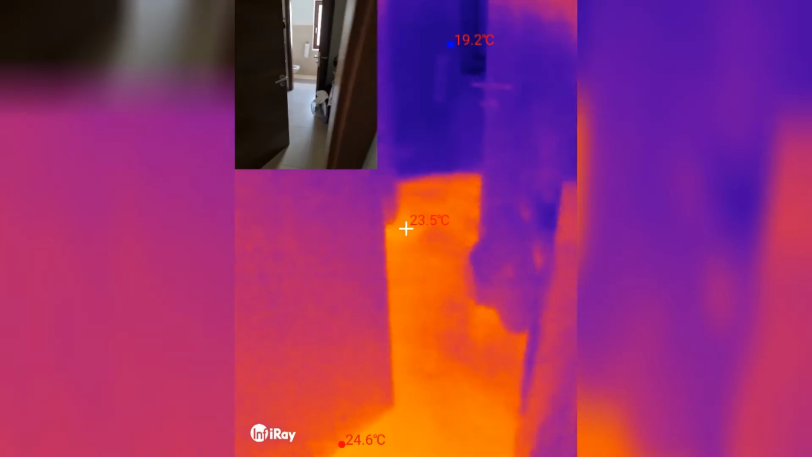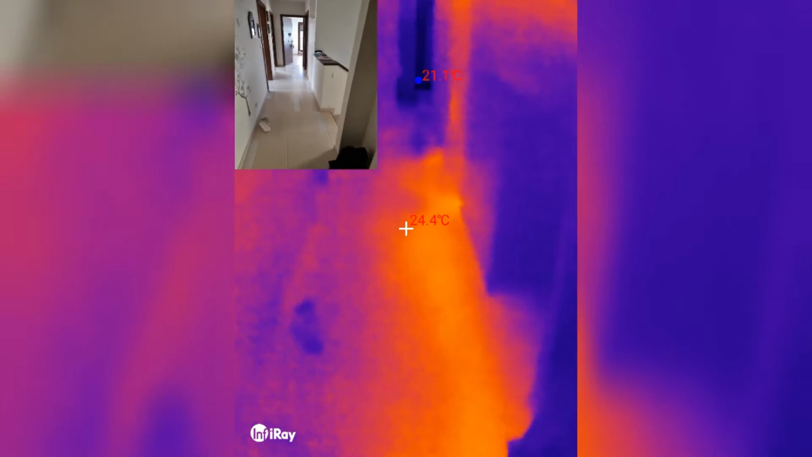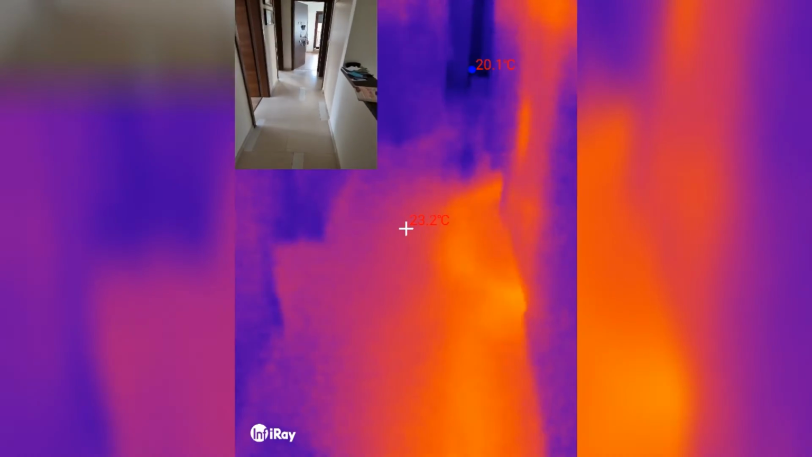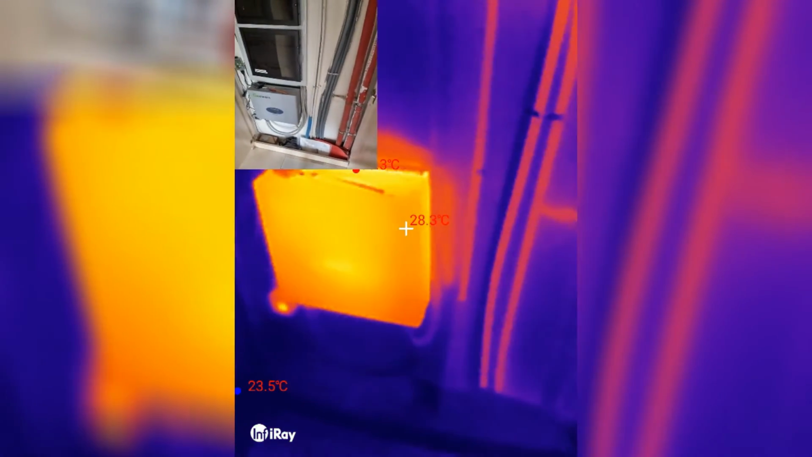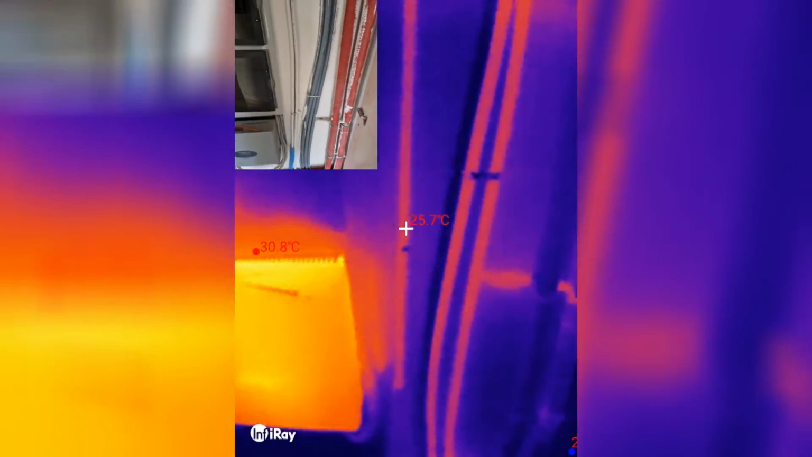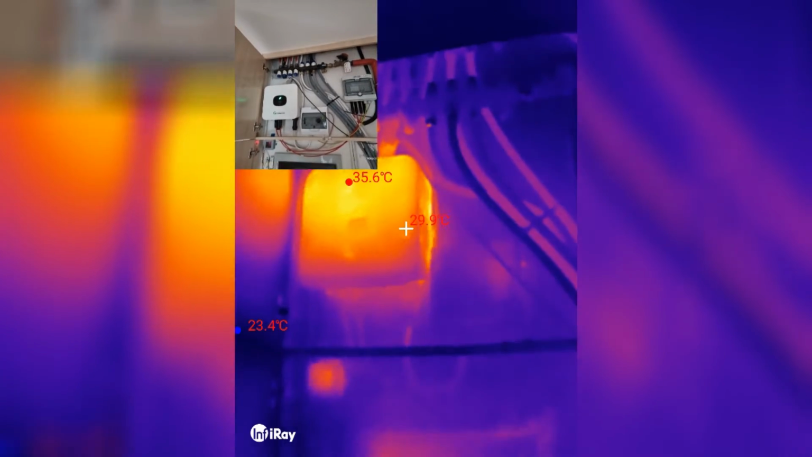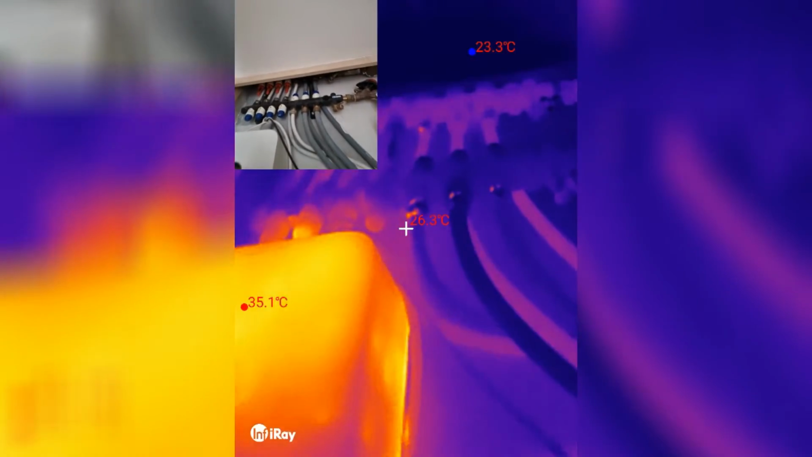You can see all the pipes are coming up from there, and they snake through the corridor, and they go into the rooms. And actually, I can already see the inverter. That's one of my inverters. You can see the hot water pipes going up. And another inverter. And that's the hot water pipes.